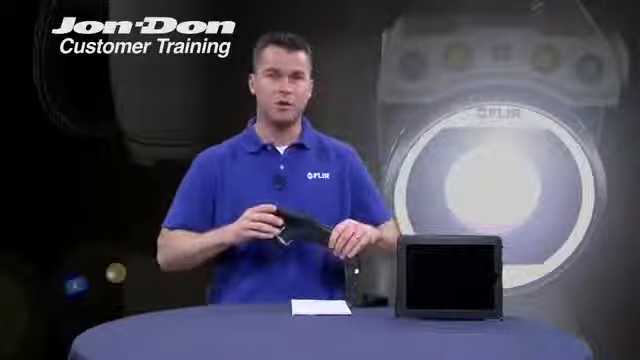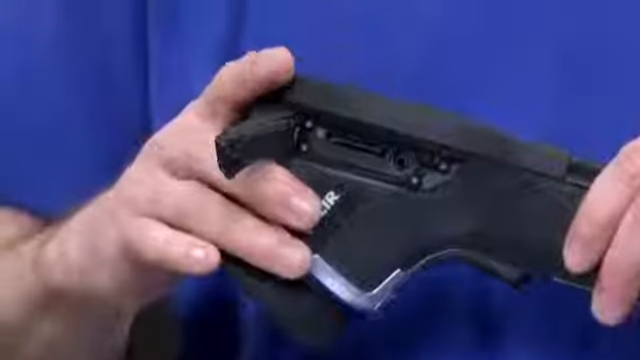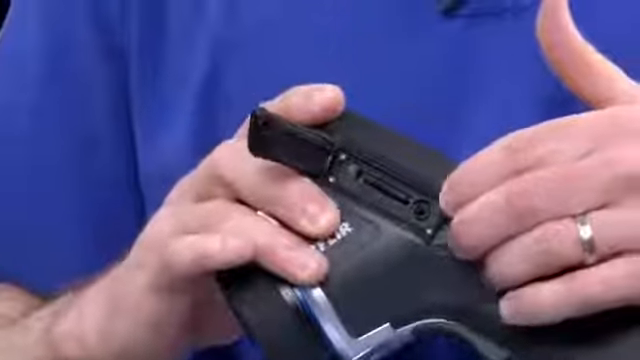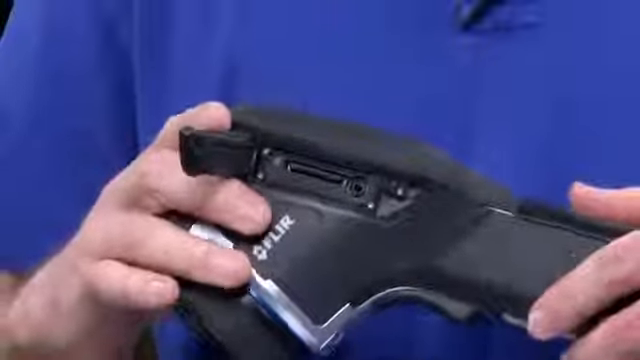E-Series cameras are also equipped with video out. Having the capability of having video out allows you to connect to an external monitor, an LCD screen, an overhead LCD, and allows you to also connect to a digital video recorder. So if you wanted to, for example, record your walkthrough or your scan, you can connect the camera through the video out feature right to a digital video recorder.